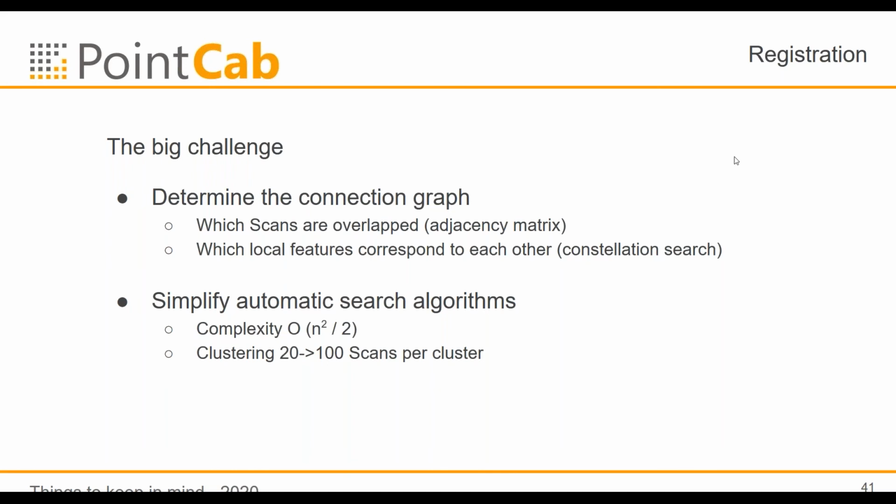This means that if you have 100 scans and you calculate how long the constellation search takes, it takes amount X. But if you have 101 scans, it's not only the time of processing one scan which is added. Let's double. When you double, if you have 100 scans, it needs 5,000 computations, and if you have 200 scans, it's already 20,000. So it's times 4 if you double the number of scans, and so on.